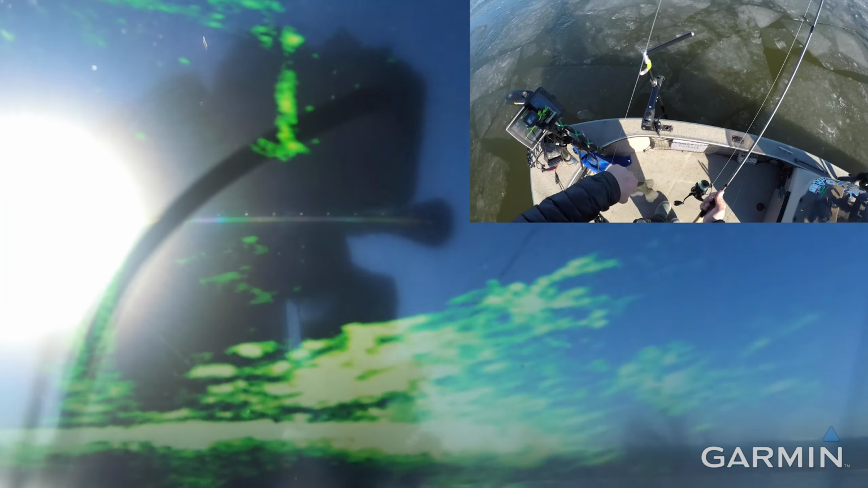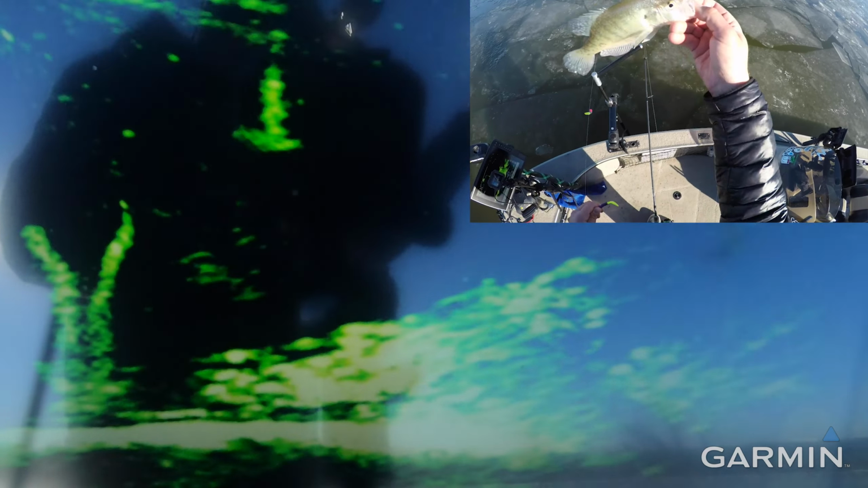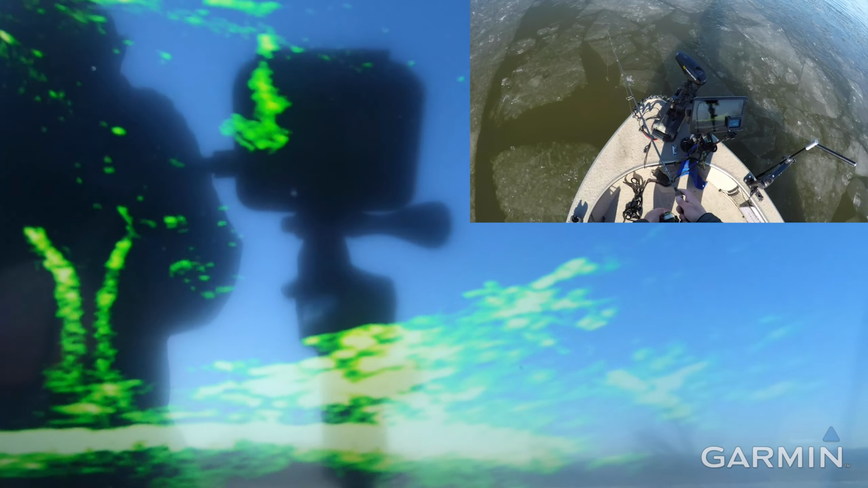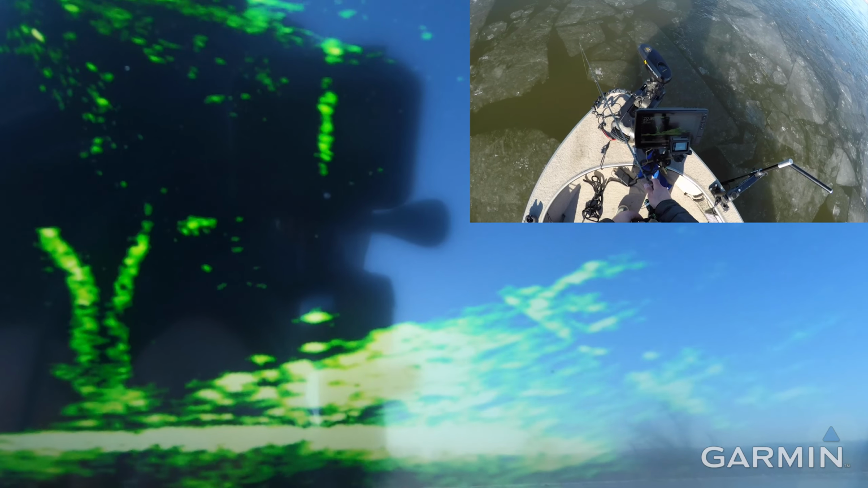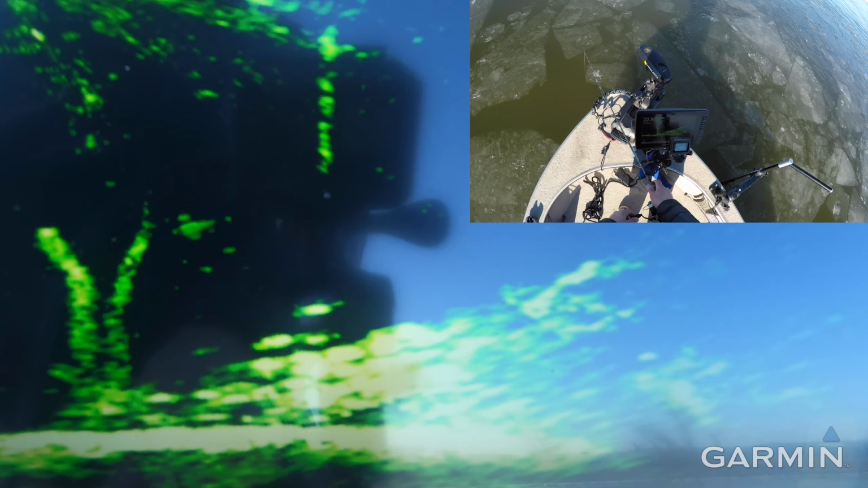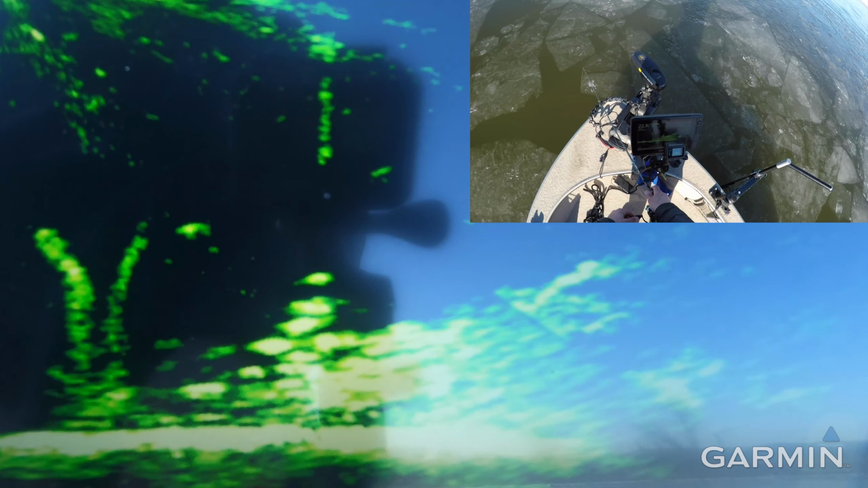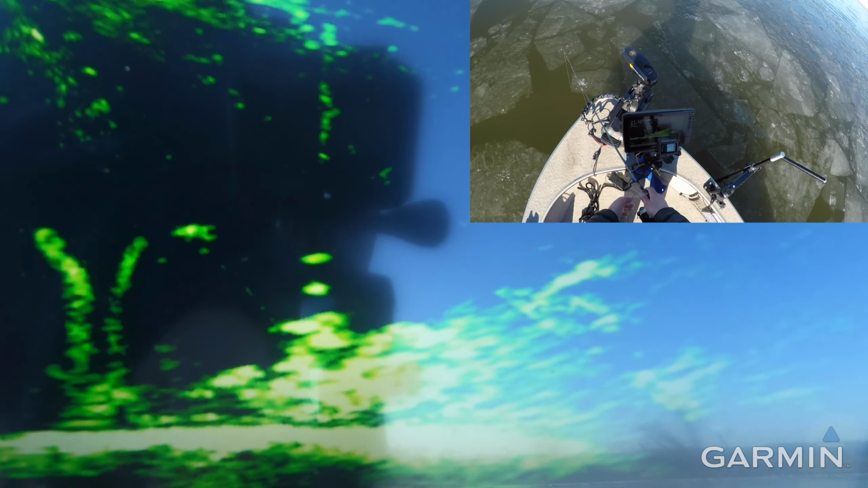This one's going to be just a little short, but like I said, when you get on a tree with this many fish on it, you're just going to have to weed through some short guys, and that's fine. I could think of way worse problems to have. Eat it. Eat it. Oh, he didn't like it. He's got a buddy. Yep.